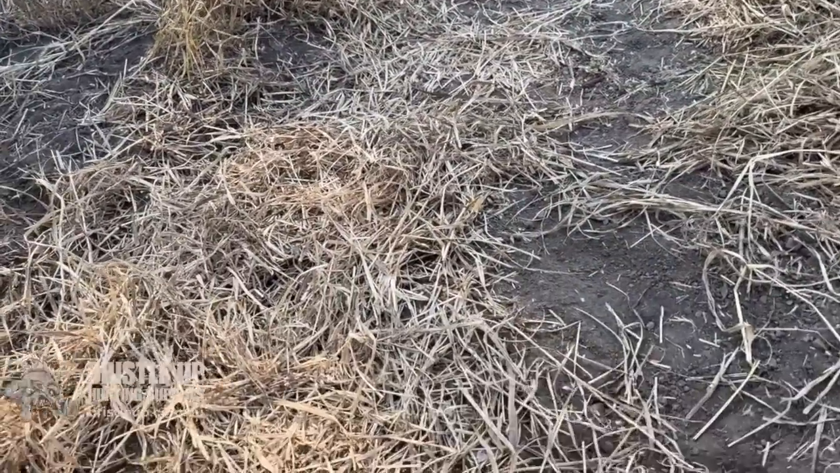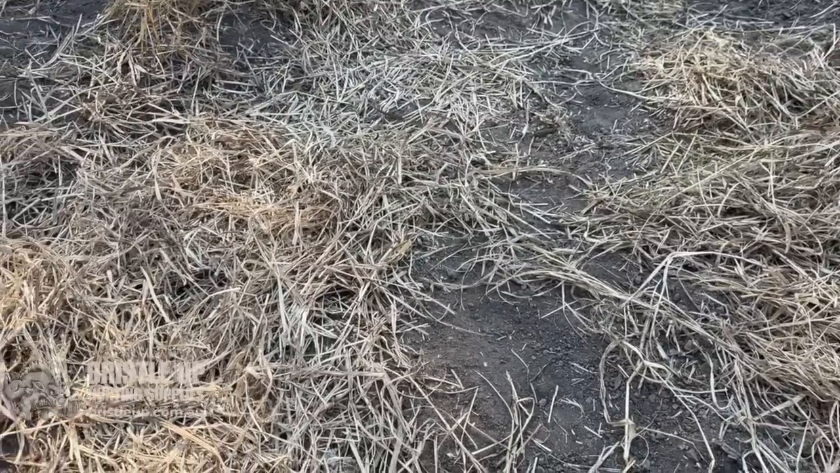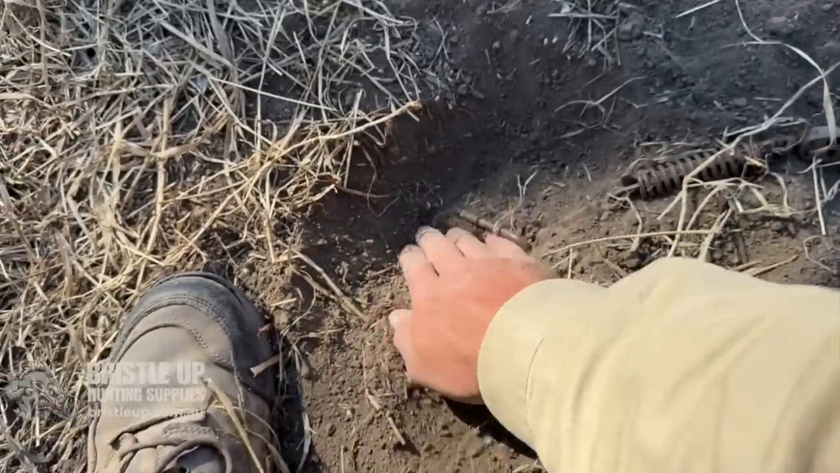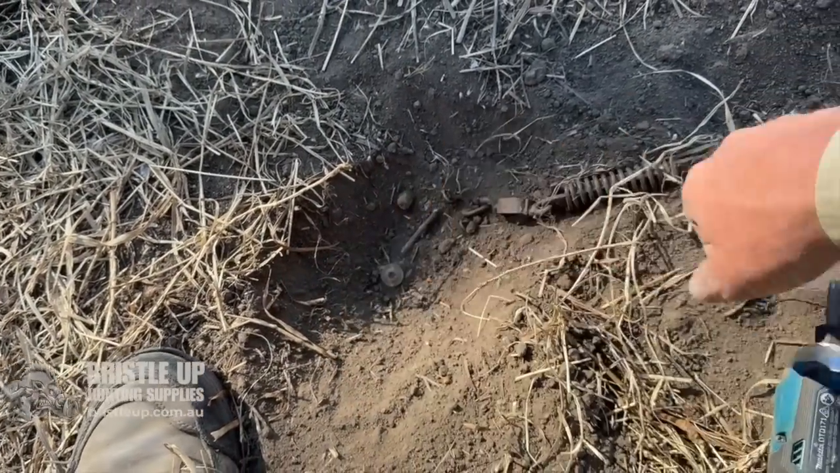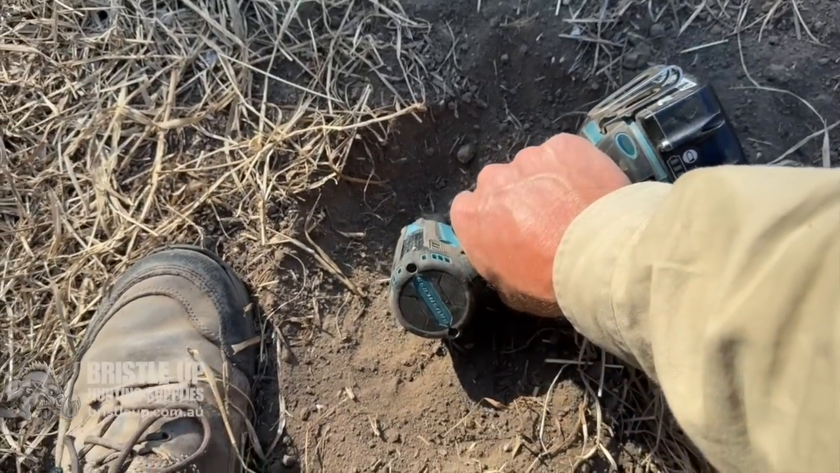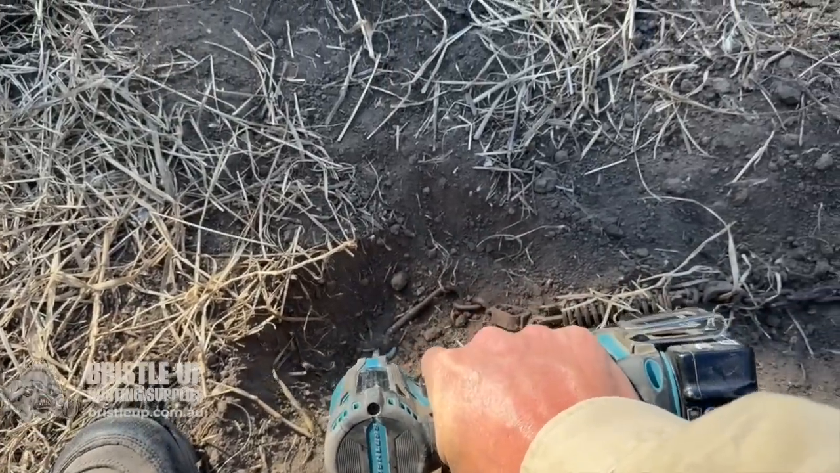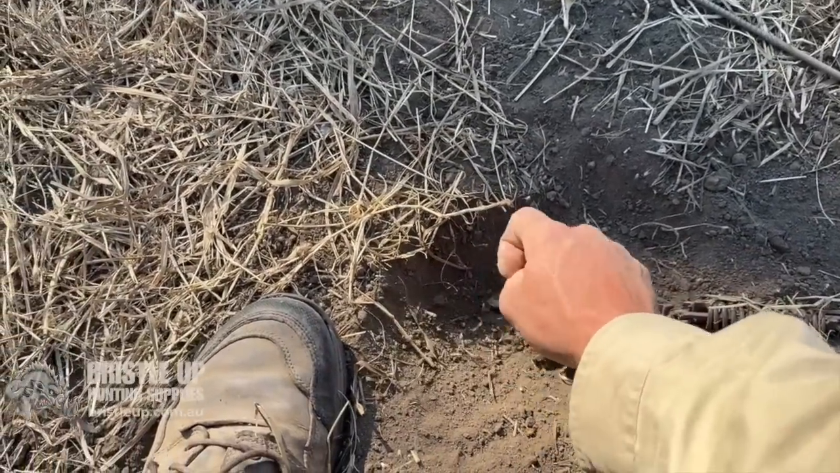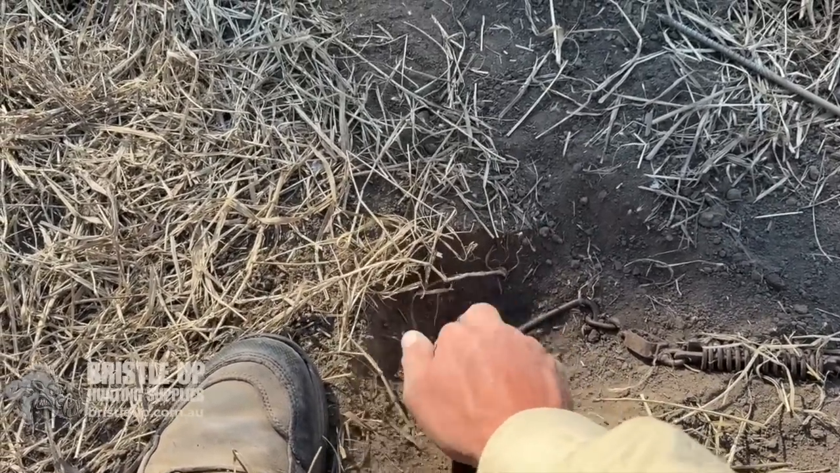I'll try and undo these screws on this one here. See if they got bent at all. Certainly beats pulling out the other stakes.